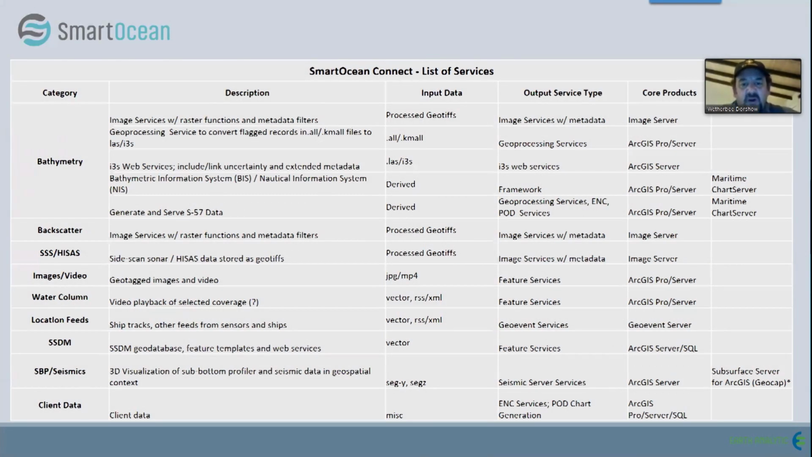So one of the core pieces of what we're calling SmartOcean is this product called SmartOcean Connect. And the idea here is that on the left side, one can see a variety of different data sets. Many of these are familiar to you. Bathymetry, backscatter, side scan, video, and even water column data, sub-bottom profiler.